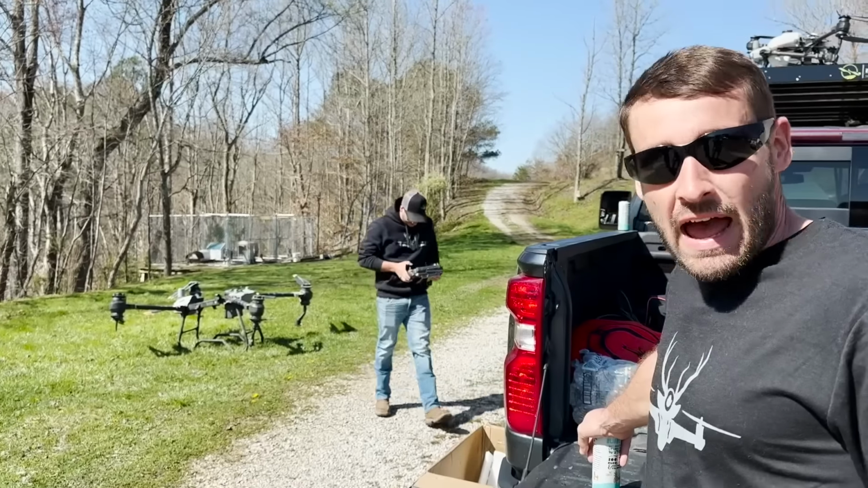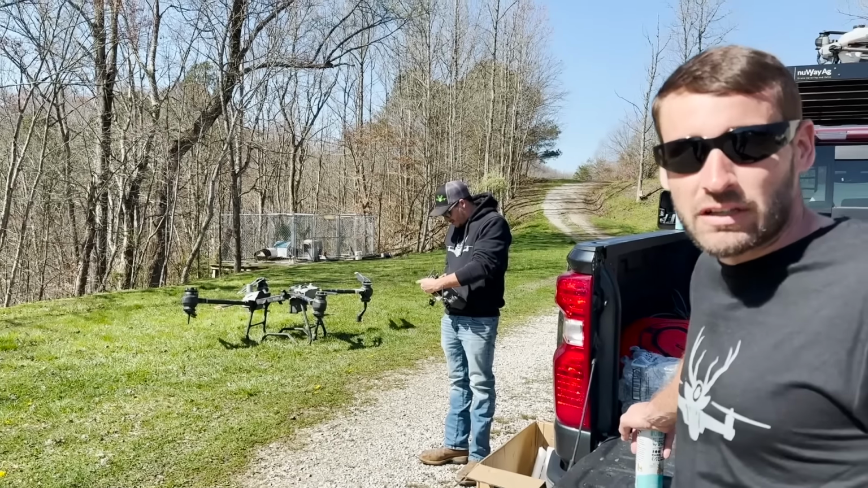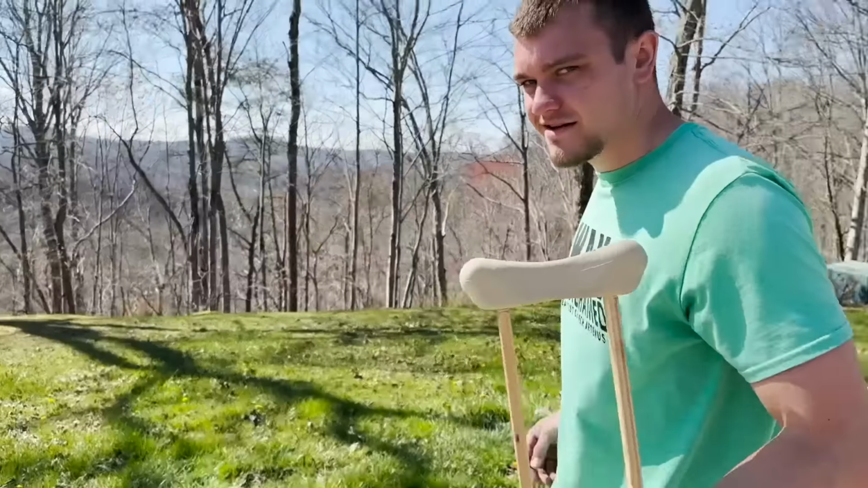That is an ag drone. We use it to spray crop fields. We are going to send it off your mountain and see how far it goes. You want to get into it? Nah, no, I'm already limping. Okay.